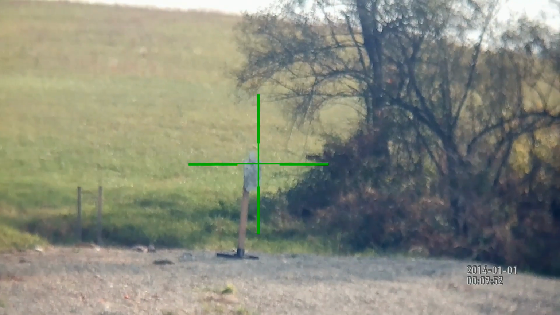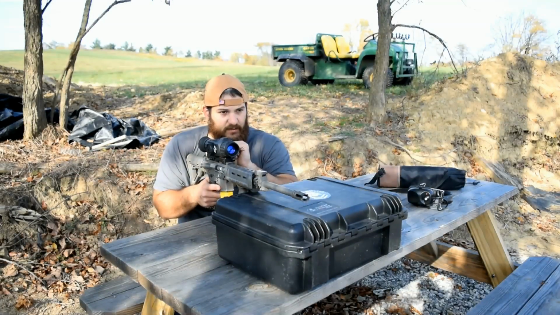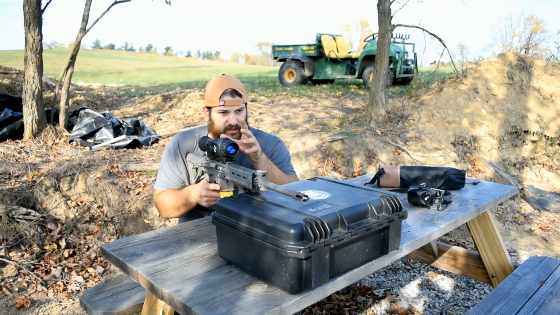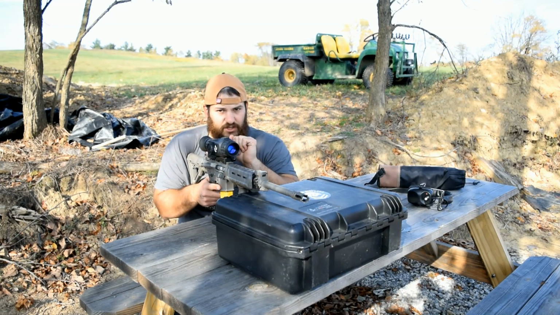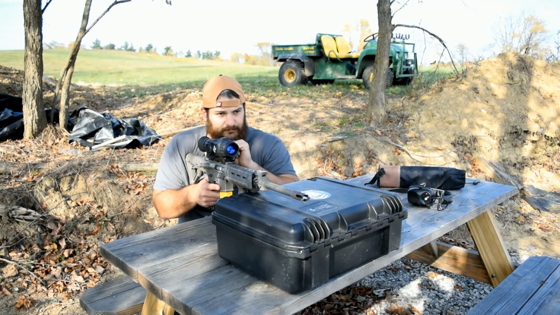What we're going to go ahead and demonstrate right now is the one-shot zero capability of this thing. It's kind of neat, and what it allows you to do is to take a shot, use the computer software in this thing to move your reticle where it needs to be and confirm zero with another shot. So we're going to go ahead and roll into that right now after I go back and set up my target that just blew down.